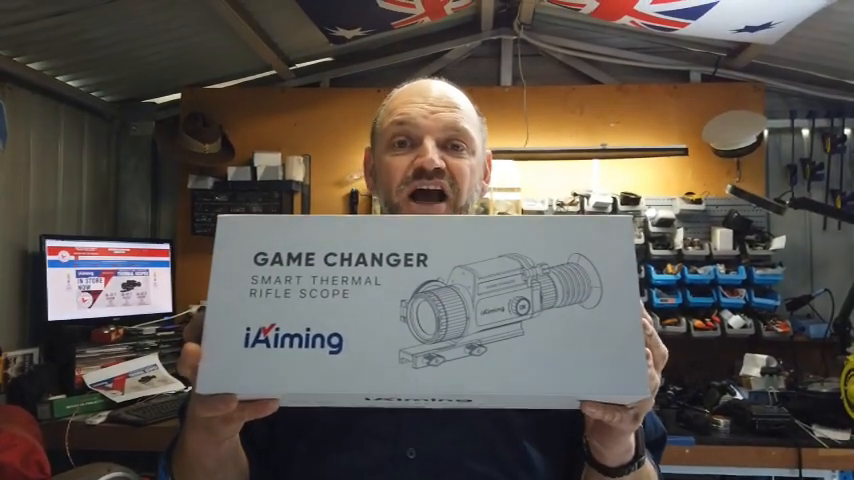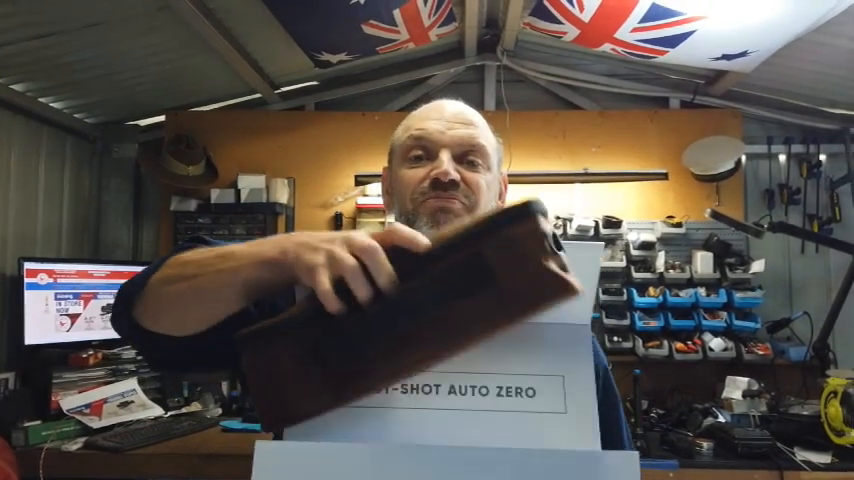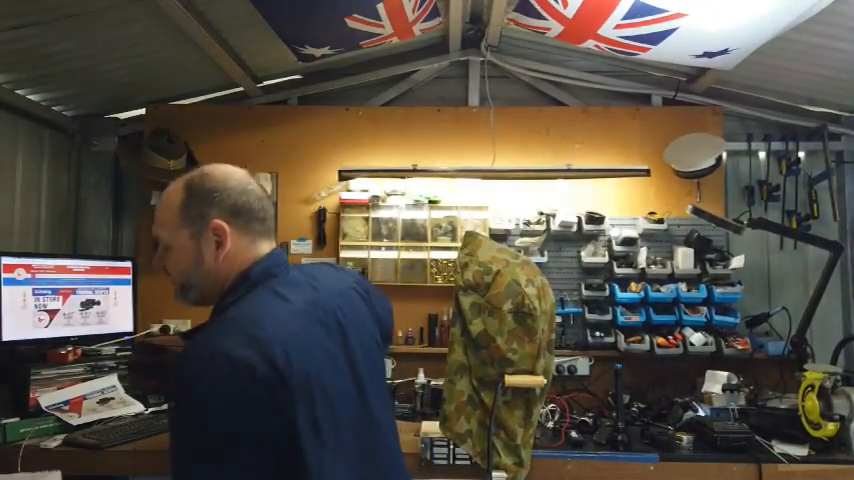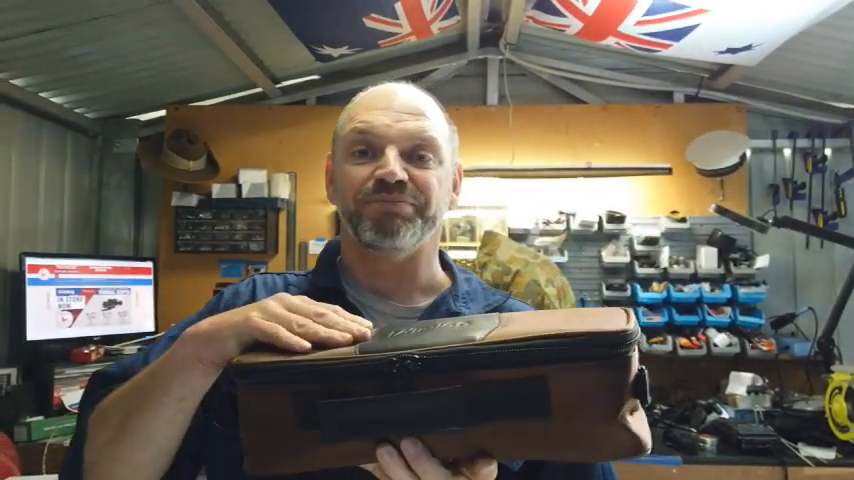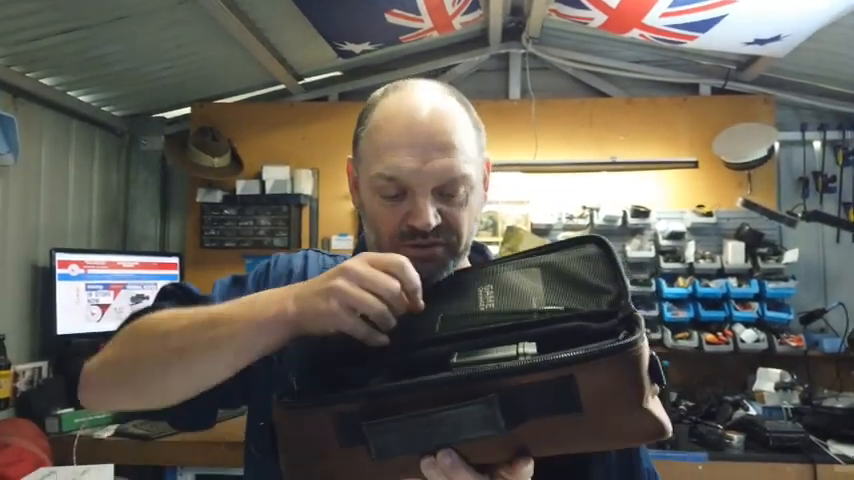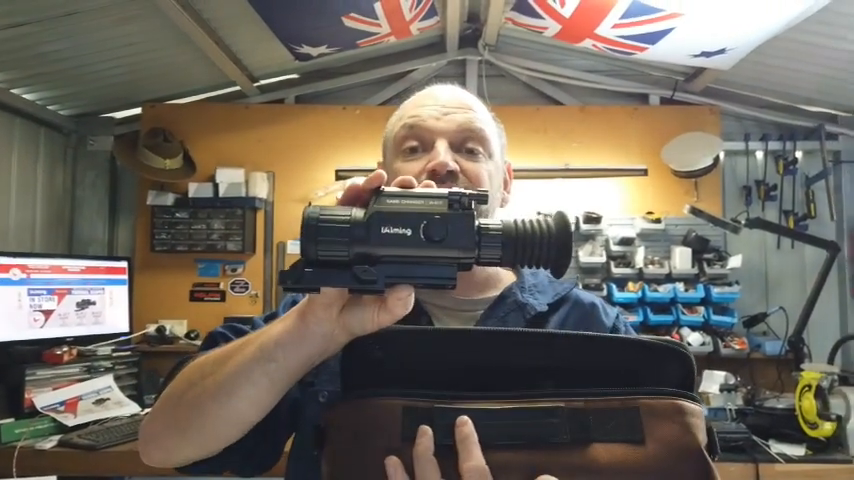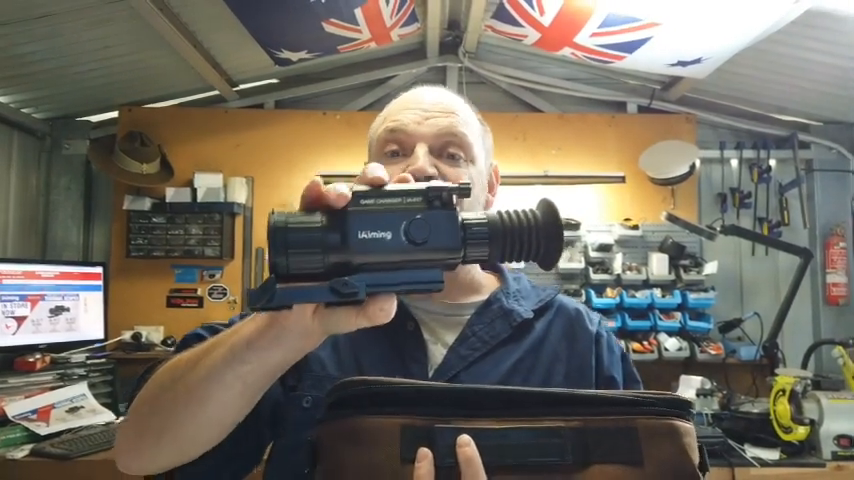So the iAiming rifle scope comes in a nice hard cardboard box with a magnetic closure, and inside that box is a nice soft case that holds all your gear. So inside the soft case, we open it up, we have the iAiming iA617 thermal rifle scope.